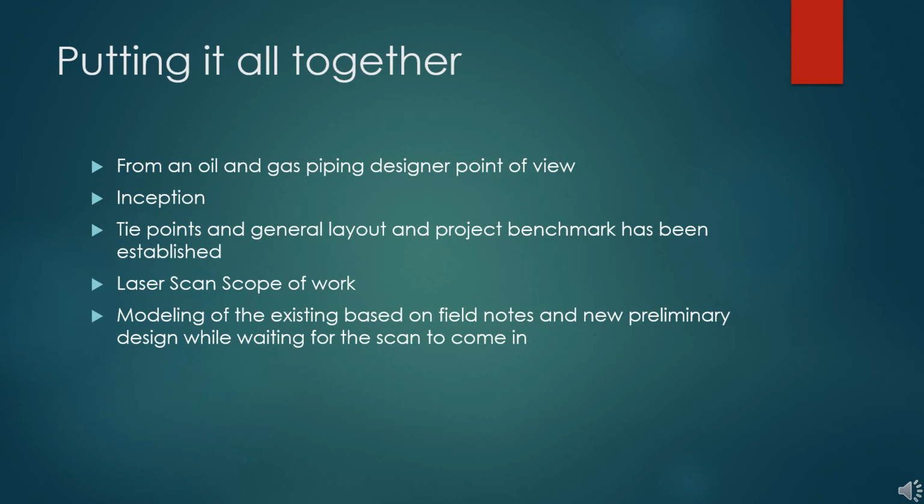Now, there is software out there like ClearEdge that will help you recognize and auto-generate the existing into a model, but usually it's not really feasible. The reason for this is that the software can be very expensive, so unless you're actually modeling the existing extensively, it's not really worth it.